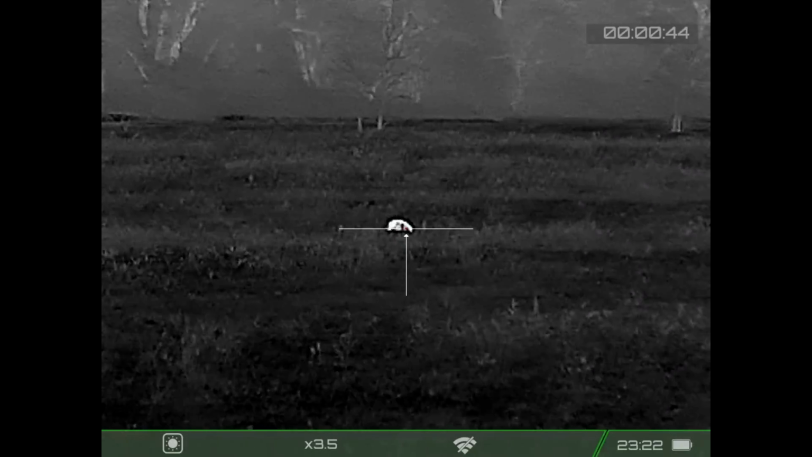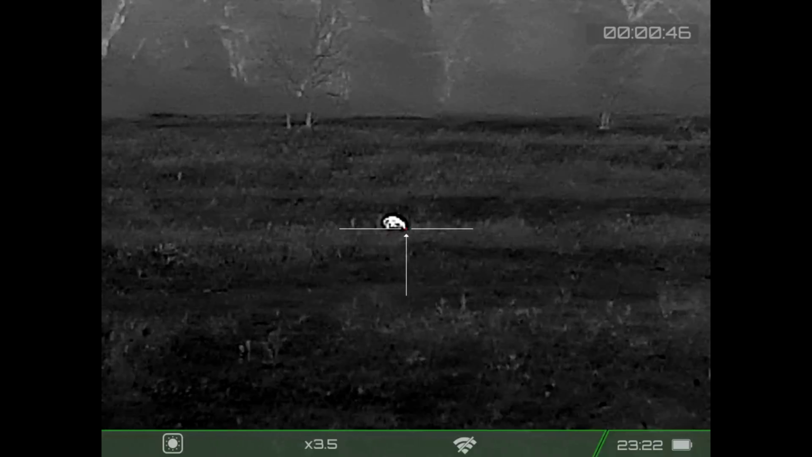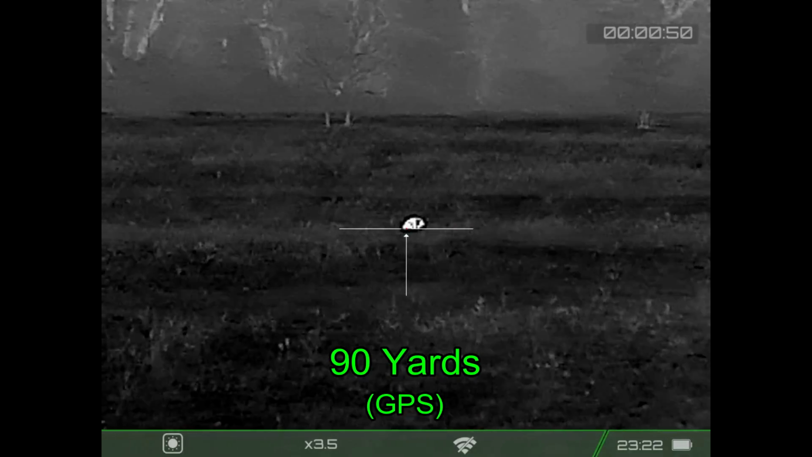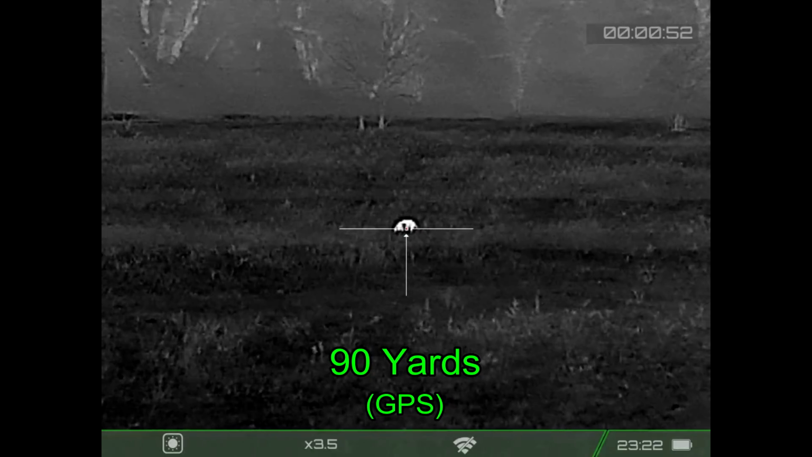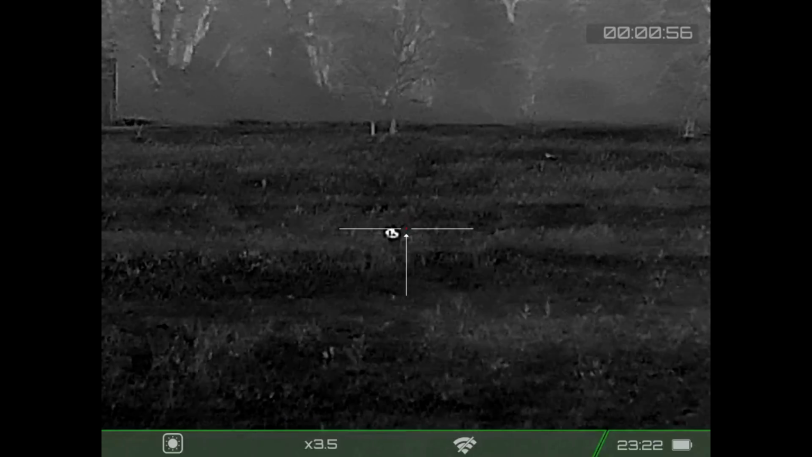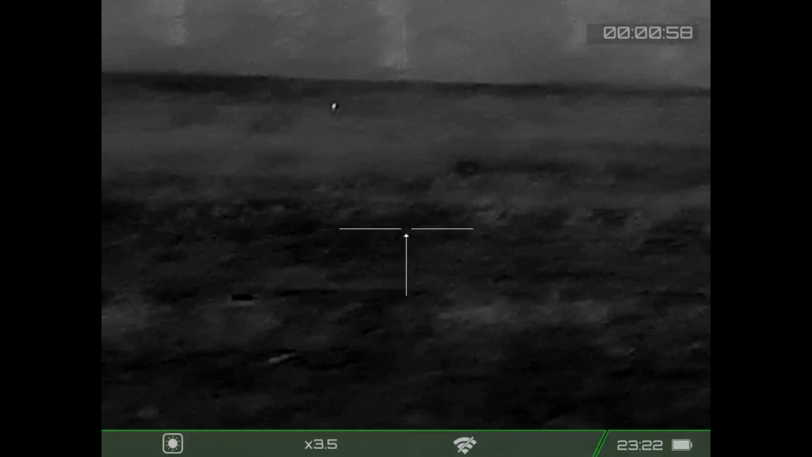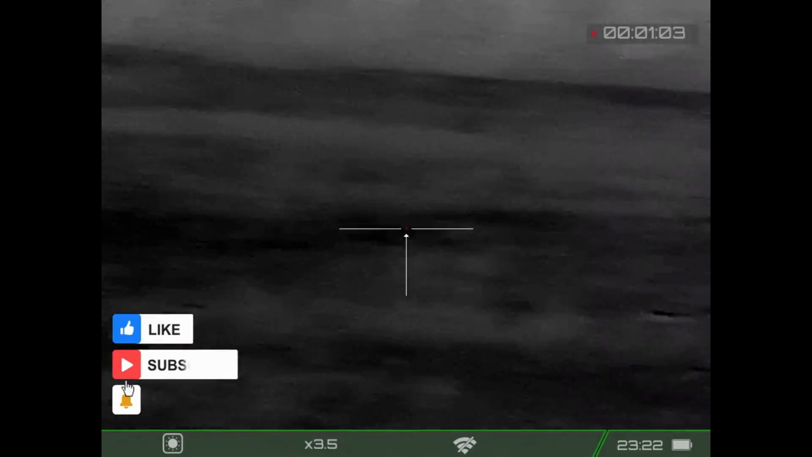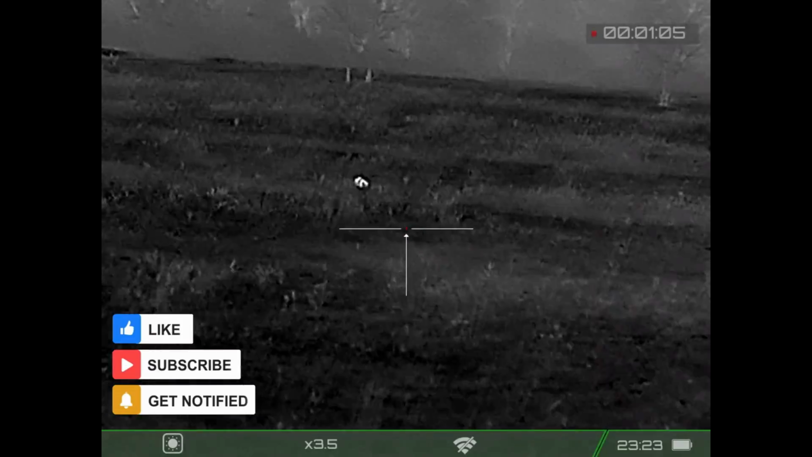If you walk up on them, yeah, you can get in their personal space and get them to move along, but otherwise they really don't care so much if you're there. So I'm going to go ahead and shoot this guy at 90 yards. And I swear, watch what happens right here. This little piece comes across, and for a second in my mind, I thought that was part of the armadillo. It's obviously a bug. Sleep deprivation is not my friend.